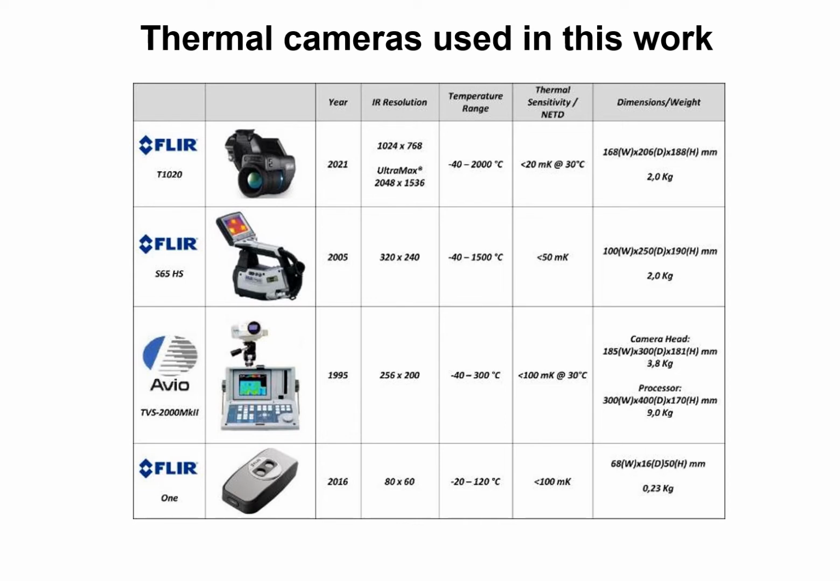The S65HS is about a decade later. It presents better thermal sensitivity, increased resolution, excellent portability. It can also be connected to a personal computer. T1020 is currently available. It offers the same excellent portability with respect to S65, greater flexibility due to interchangeable optics, improved thermal sensitivity, but above all, an exceptional resolution.